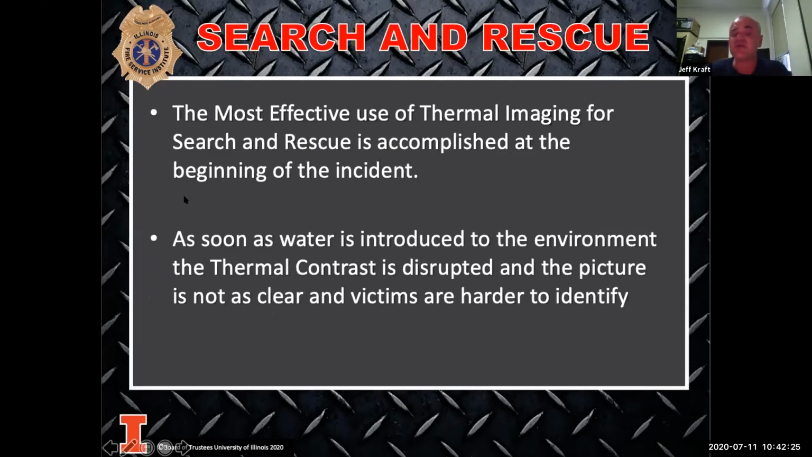So when we talk about using the camera, the best and most accomplished thing that we can do is get into the building as fast as possible and get our search and rescues done as soon as we can. We talk about primary searches. What are they supposed to be? They're supposed to be quick, right? We're supposed to shoot in the room, get in the room, get a quick search, and then get out of it. We're not supposed to tear apart the whole room.